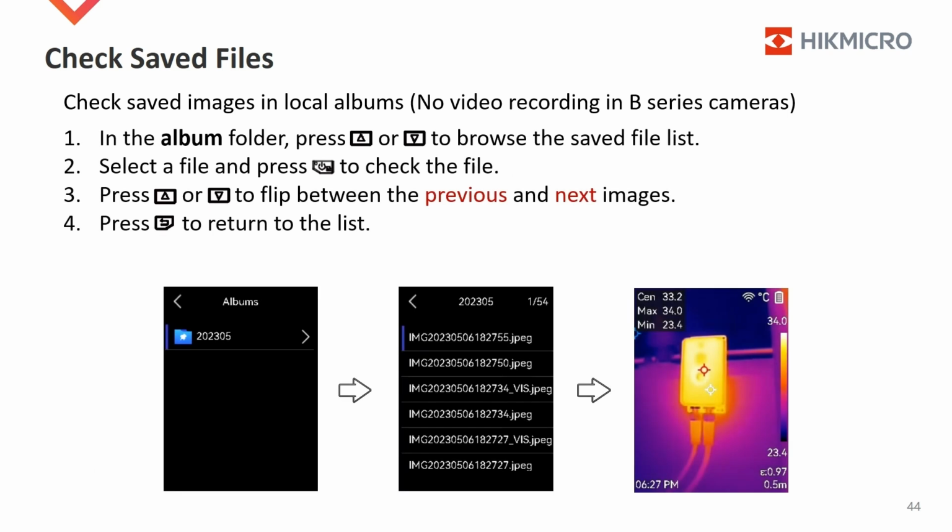Check saved files. The saved images are in local albums. There isn't a video file because B-series cameras don't support recording video. In the album folder, press the up button or down button to browse the saved file list. Select a file and press the power button to check the file. Press the up button or down button to flip images between the previous and next images. Press the return button to return to the list. The numbers on the upper right corner are the current file serial number and the total. The picture in the middle shows the first file is selected and there are 54 files in total.